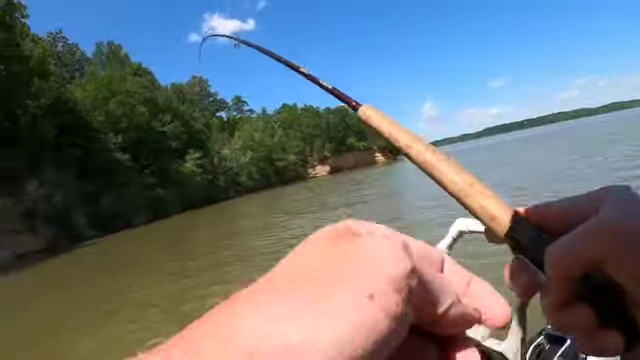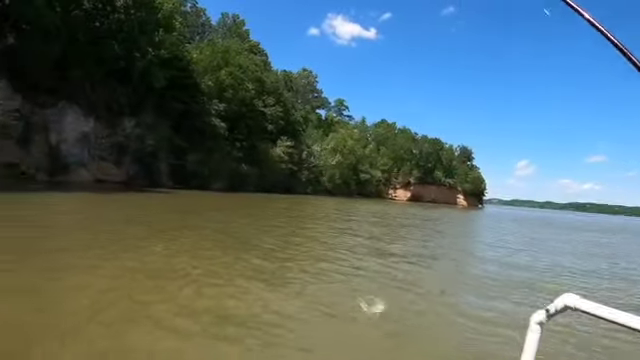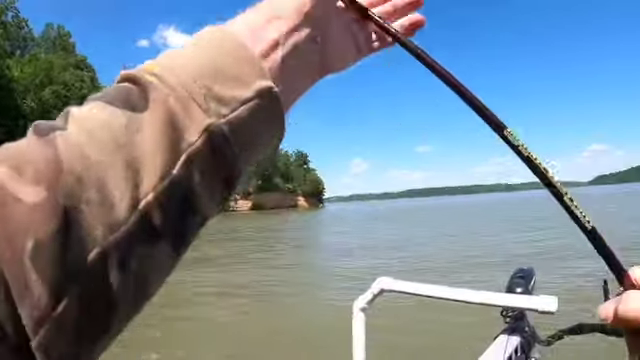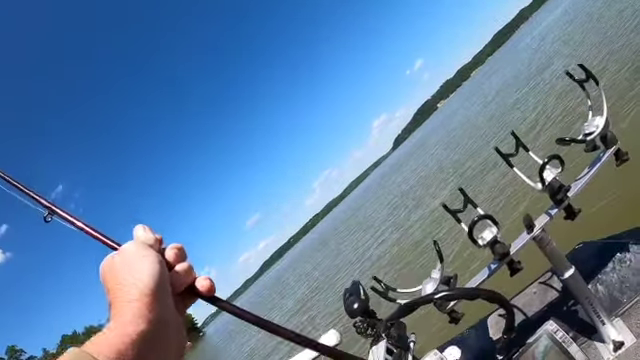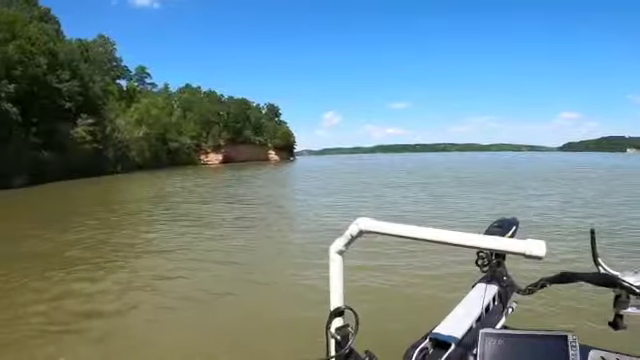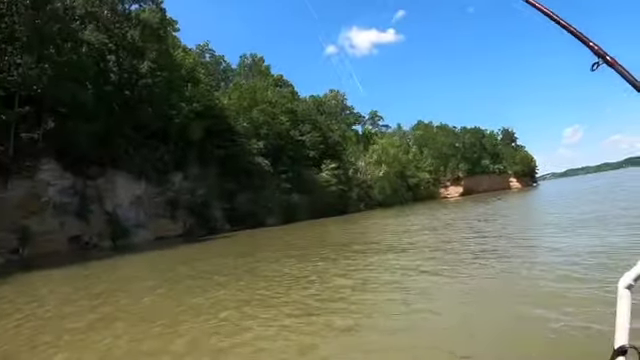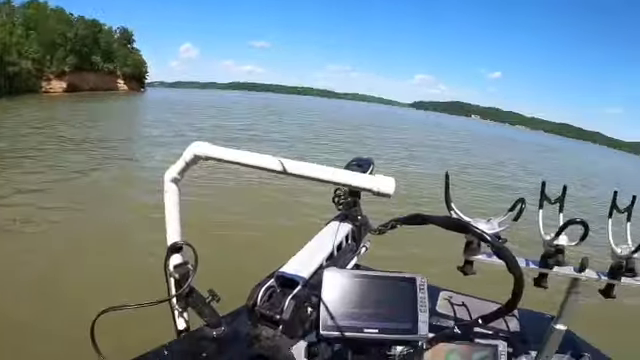There's another one right back at it. I think these fish are coming off a spawn. They're looking good. Oh, these are keeper fish. I've got fish in the freezer from previous trips, so we don't keep them right now.